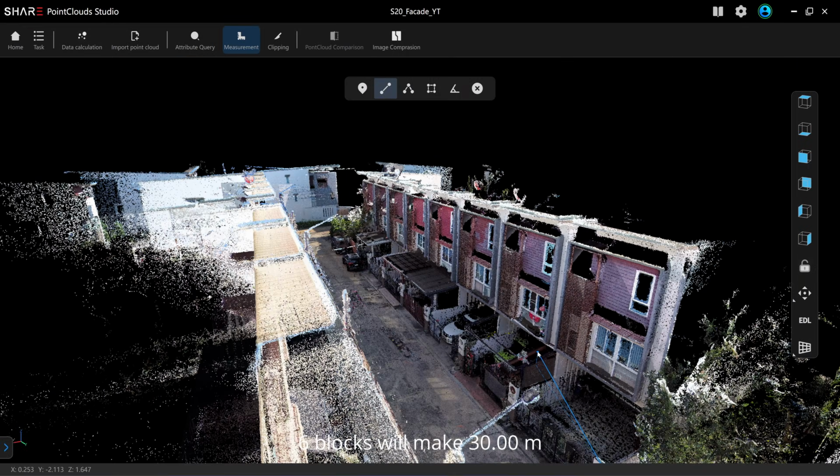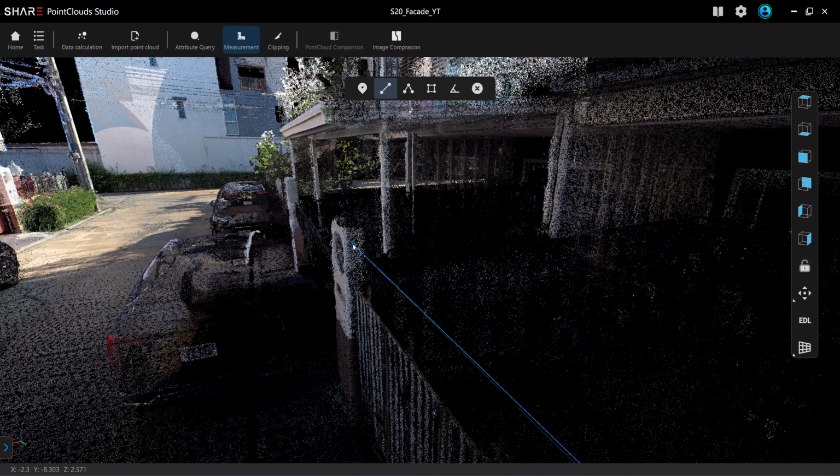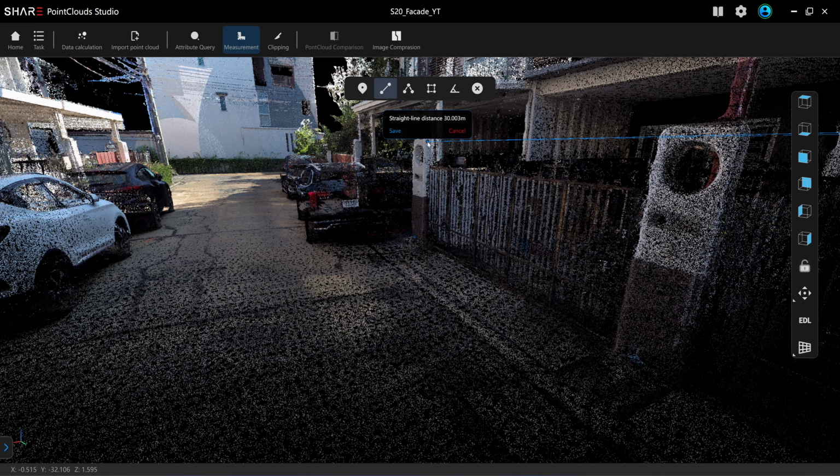Should reach somewhere around 1, 2, 3, 4, 5, 6. Yeah, 30.003. So it's the same accuracy as the SHARE C1. When I reviewed it, I also measured this point at 30 meters. It's only 3 millimeters off.